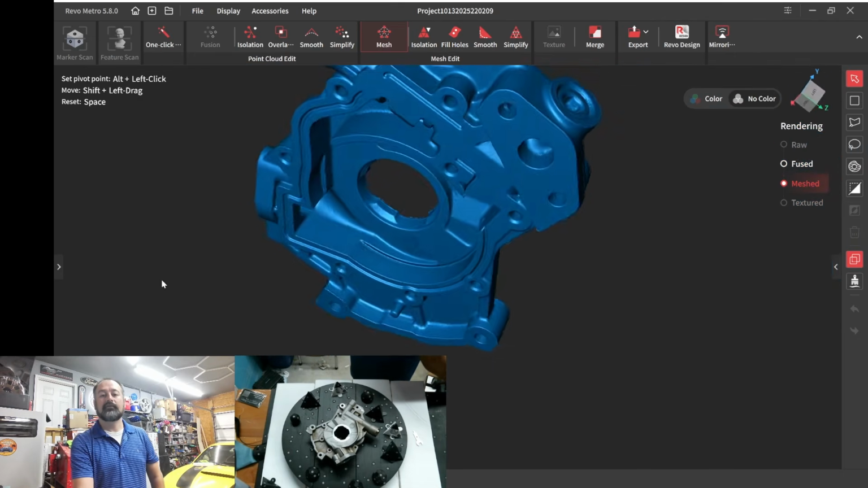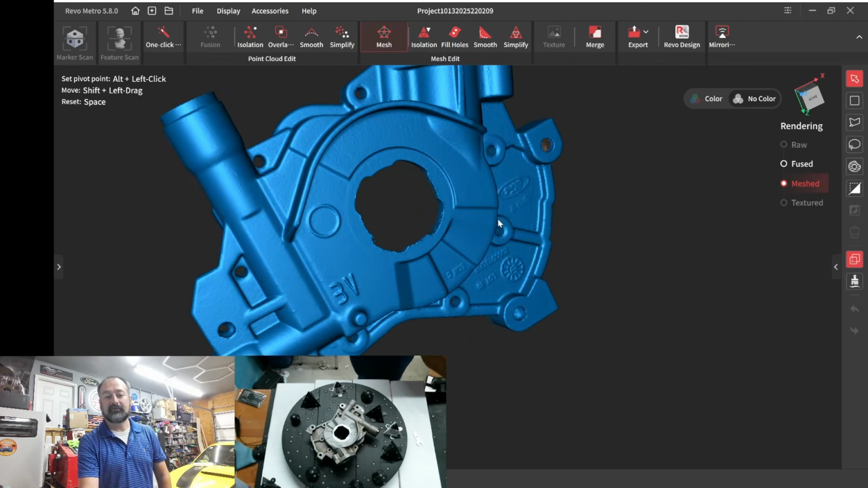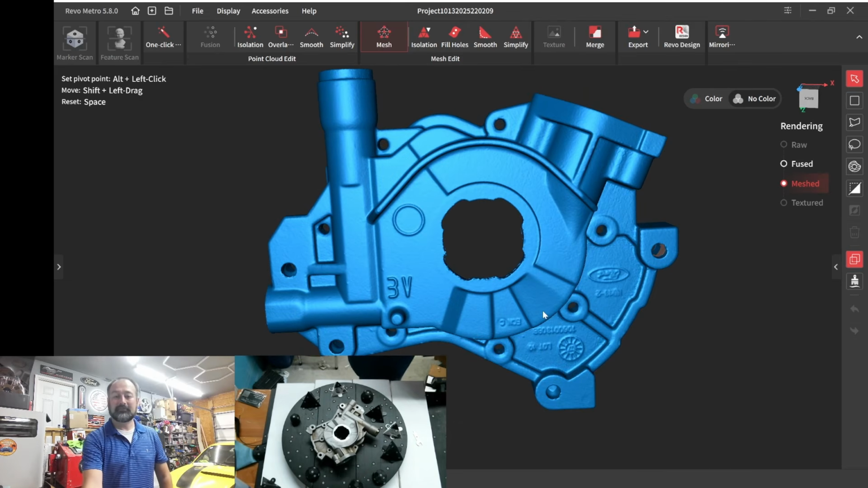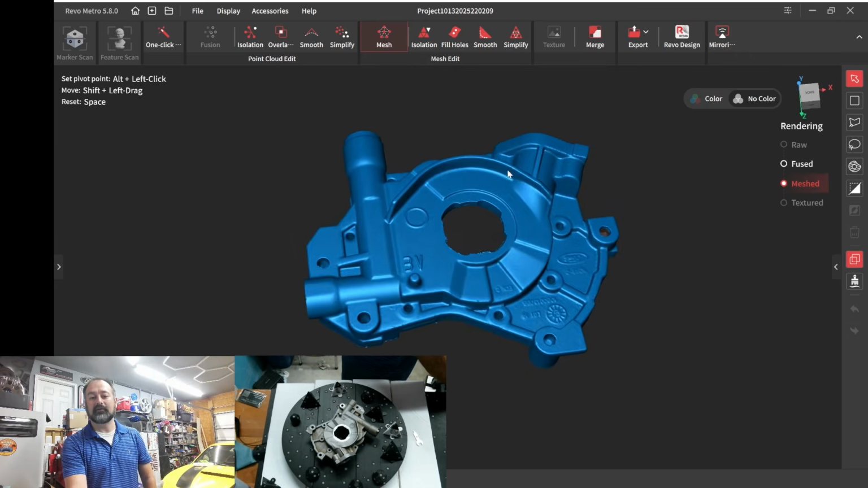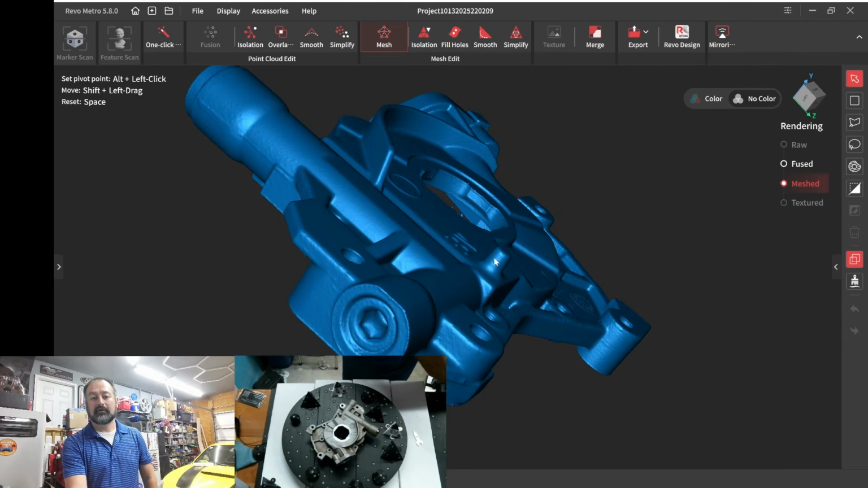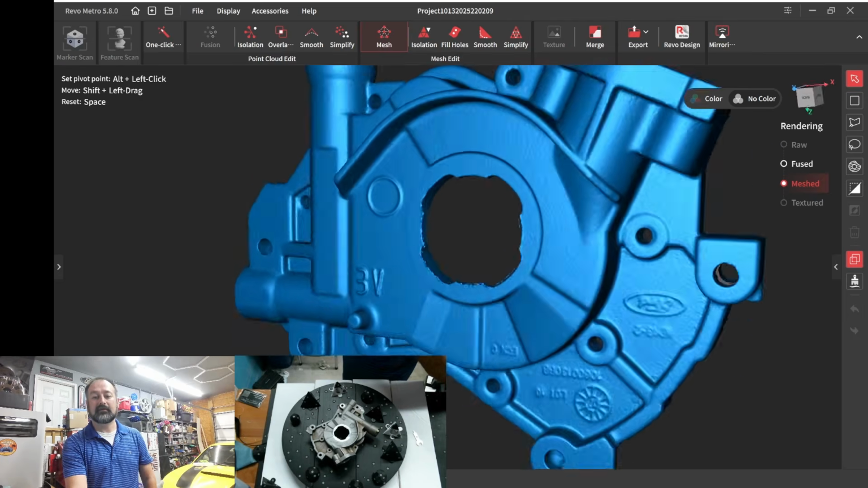Okay, well, that is the complete scan of a GT500. It says 3-valve. I do not know why it says 3-valve. I guess it fits the 3-valve motors too, but this is actually a GT500 oil pump. So it fits 5.4s and 5.8s. But I don't know about y'all, but that looks to be a nice, complete scan.